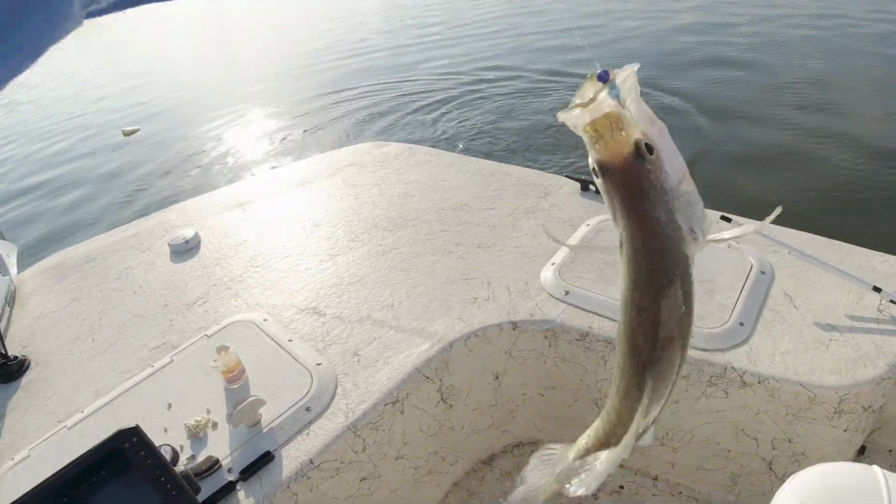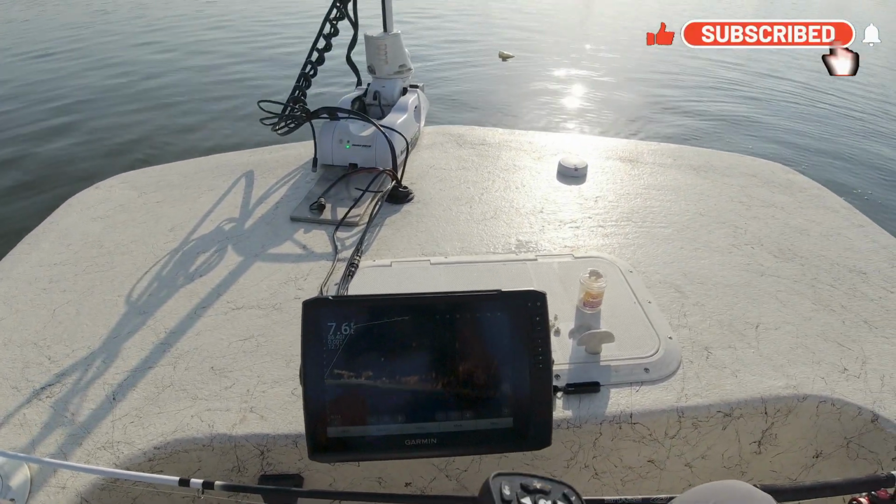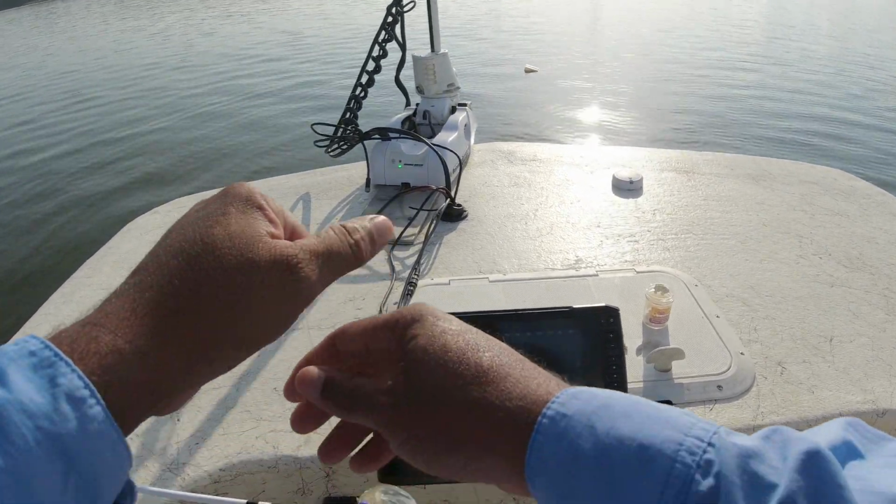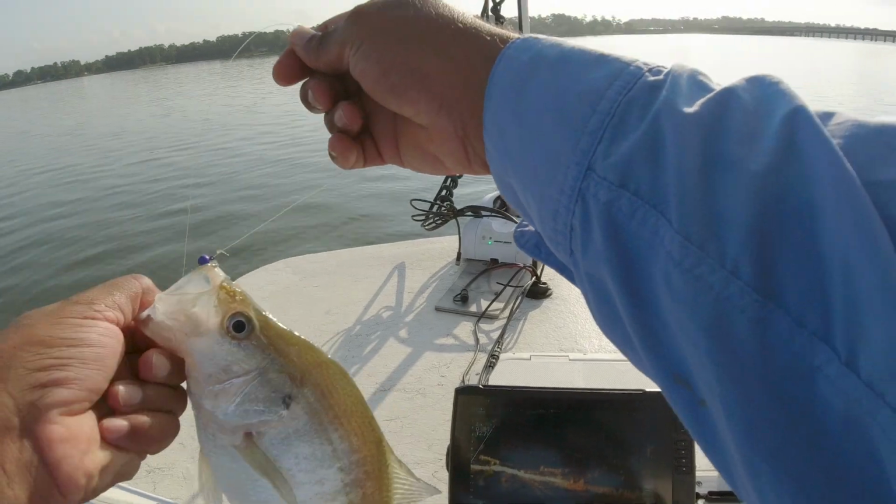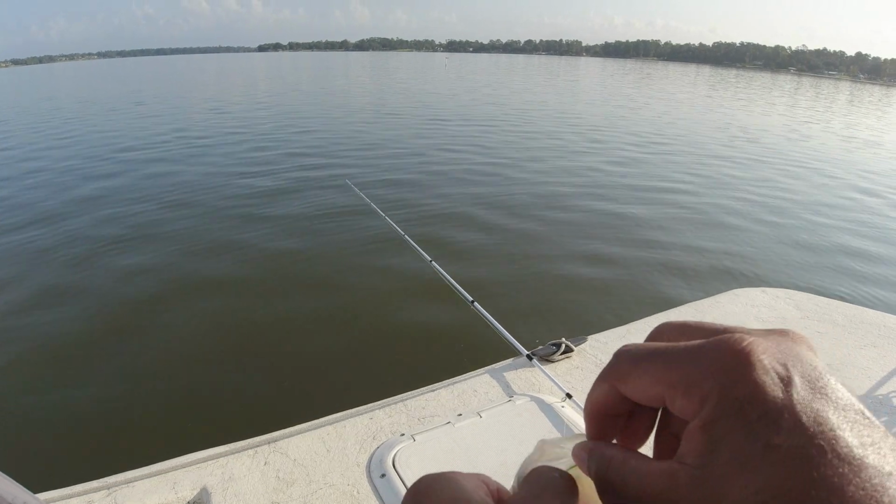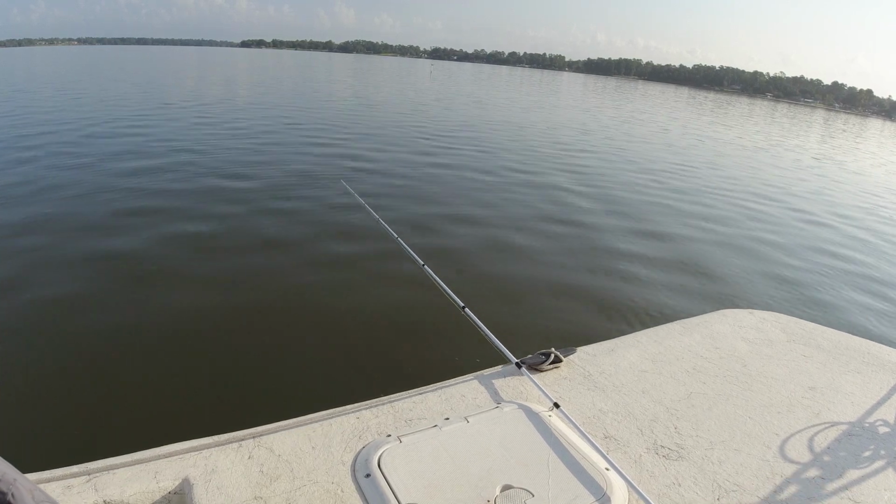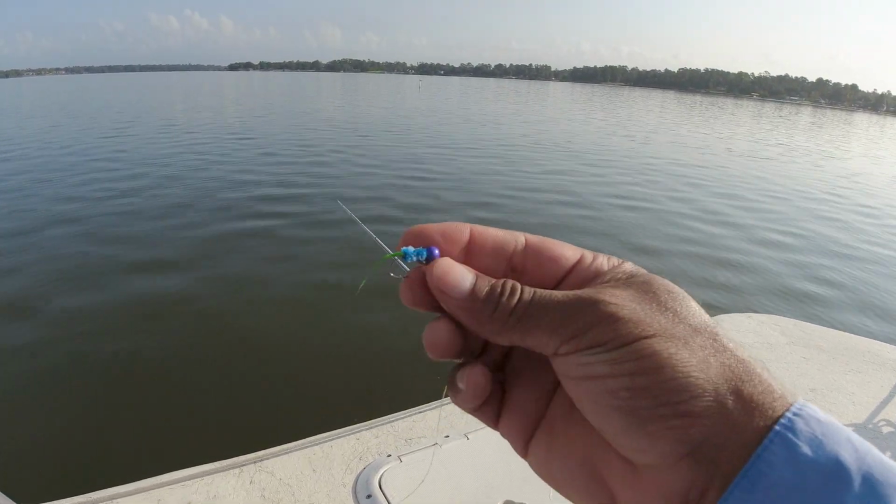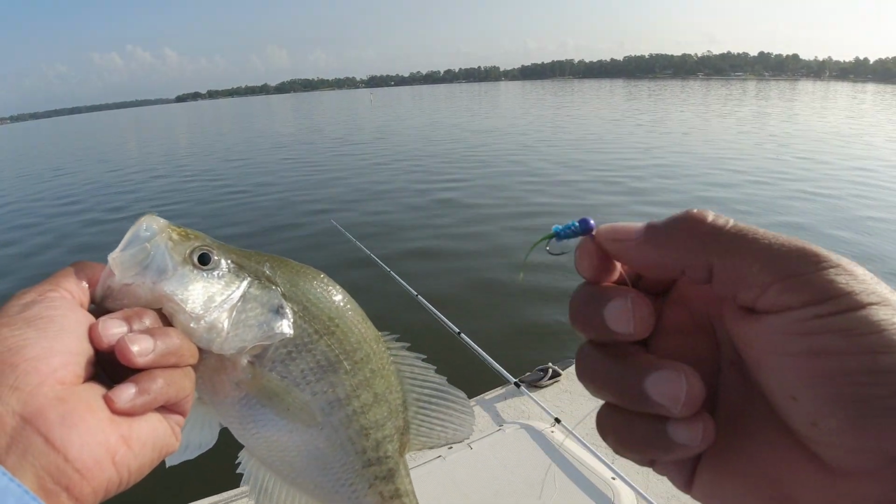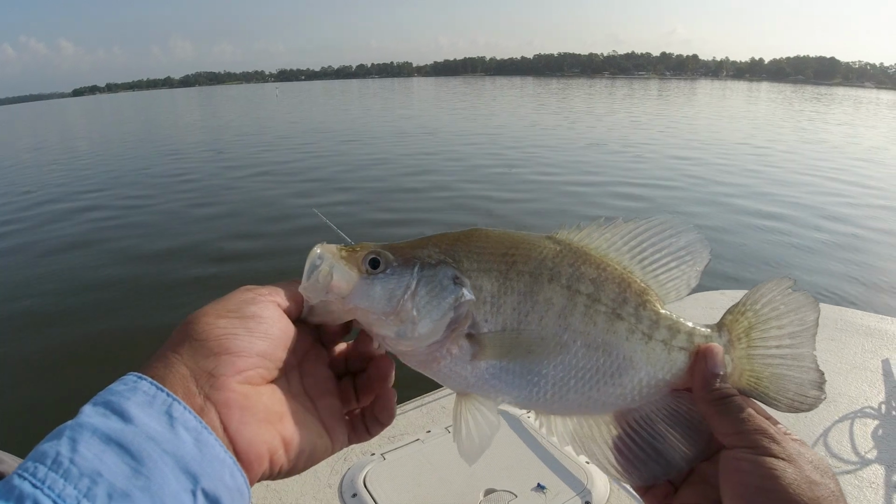Well, there's a nice one. That's just a beautiful fish. And that's a test jig that I tied up. It's just a little purple, blue, and sharp. But jig colors rarely, at times it's important, but that changes so much, it's unreal.